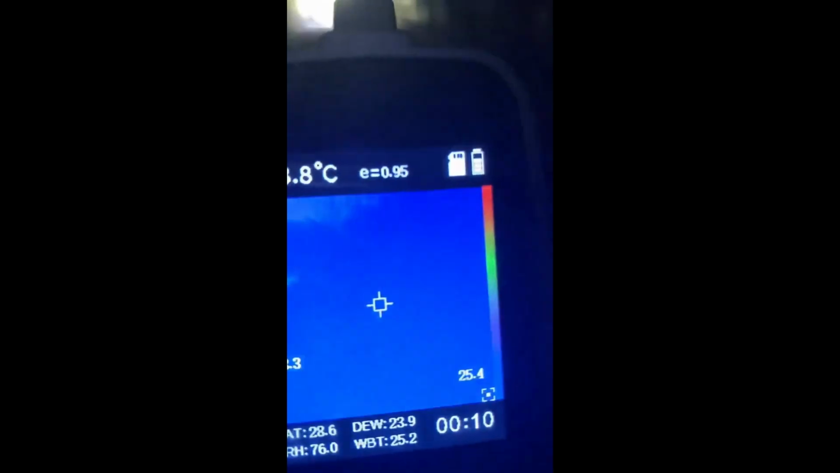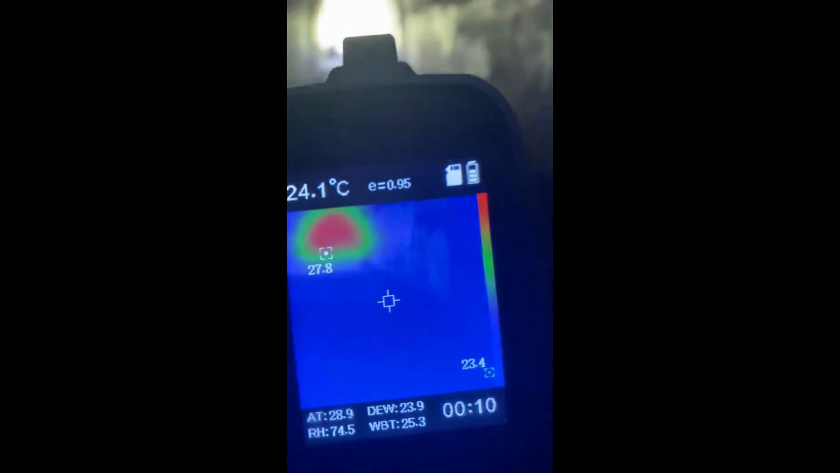That's Madeline. I just scanned you. This is at the opening of the tunnel here. I don't think we're going to be heading out.